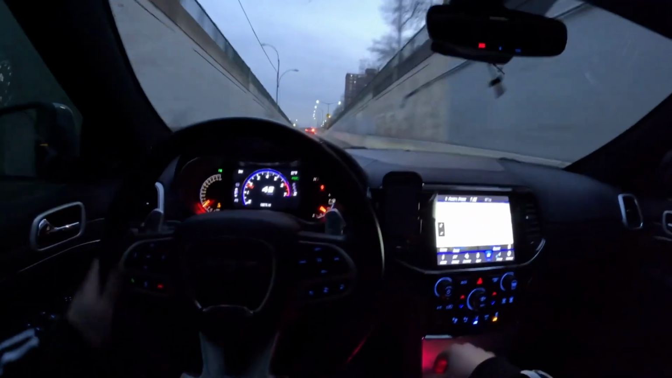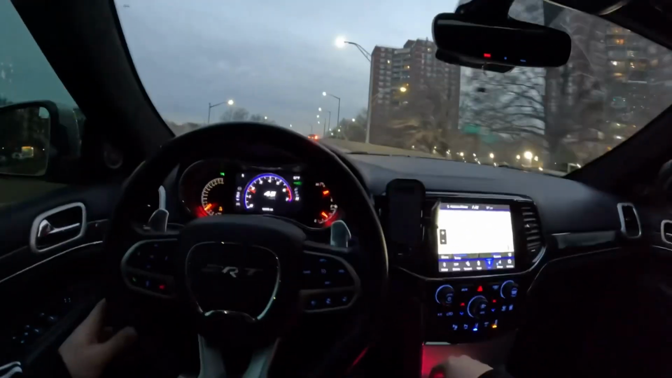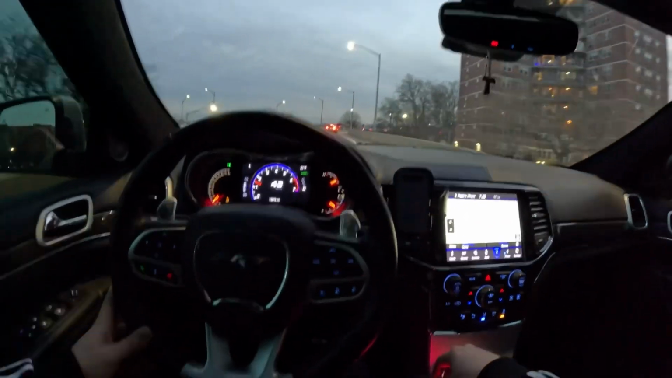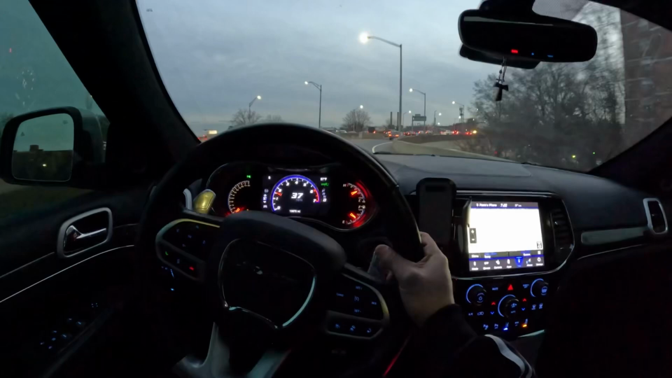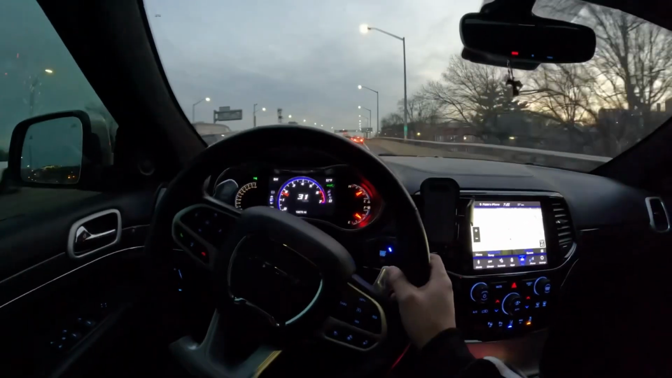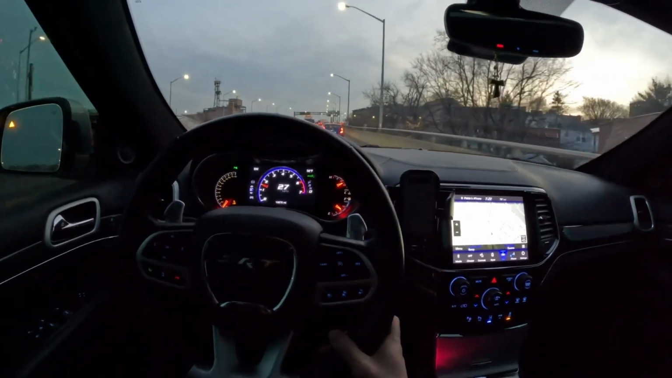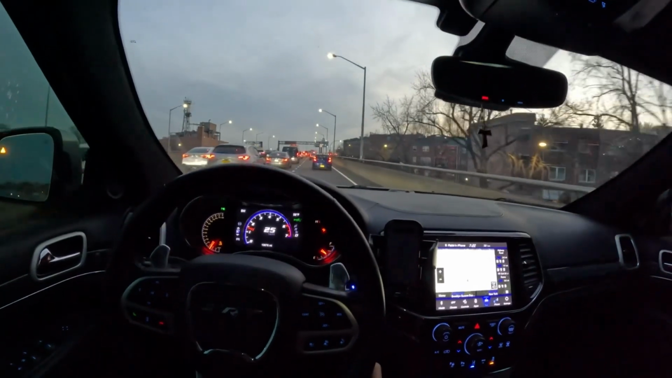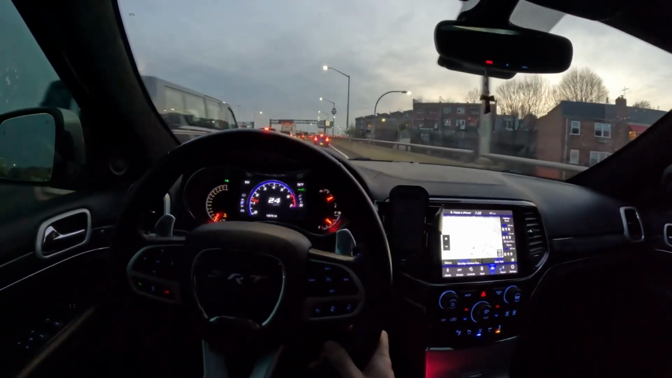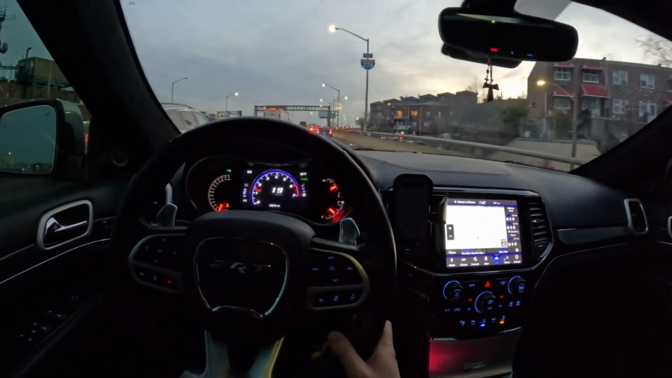Oh, what flew back there? It's a little trafficy, but not as bad as it was this morning. I'm off in literally half a mile, so it shouldn't be that big of a deal. But yeah.